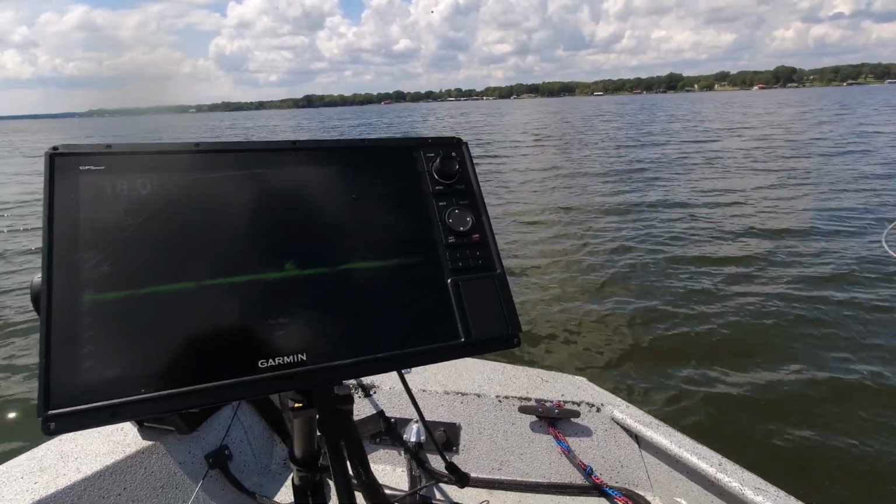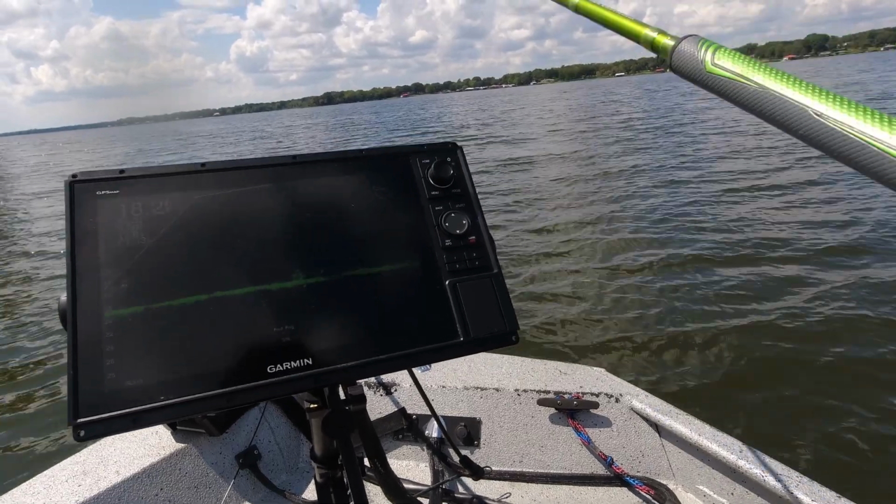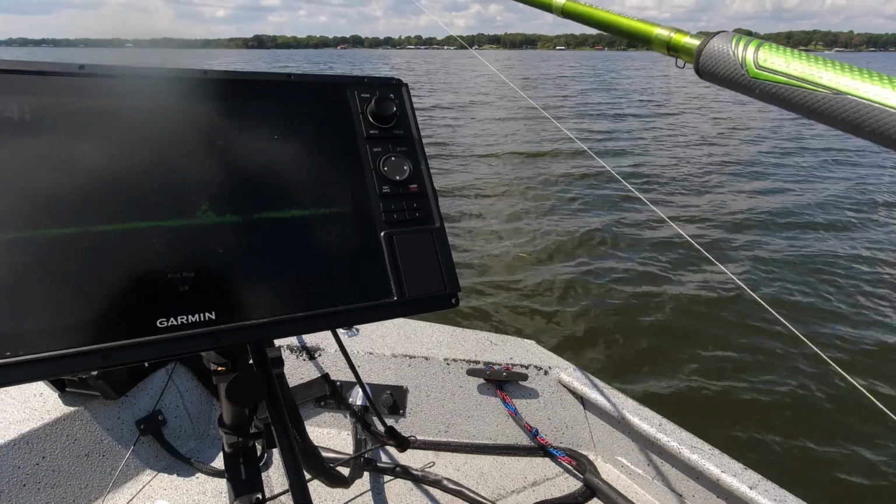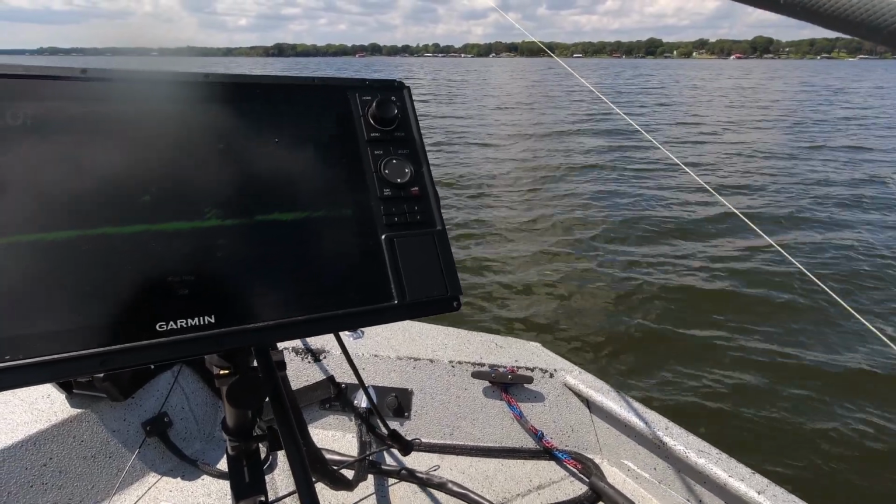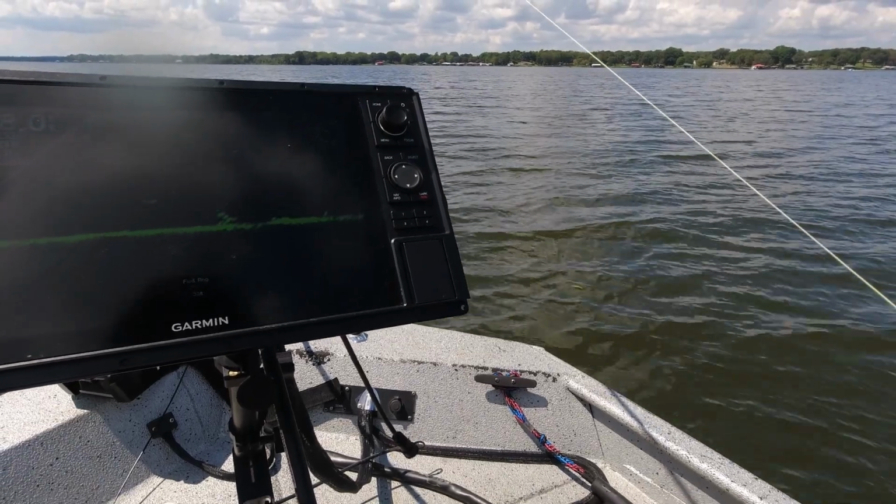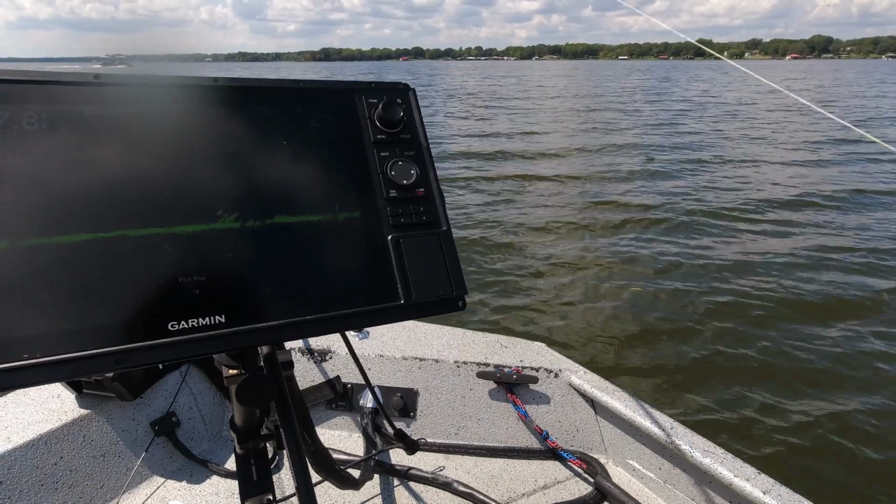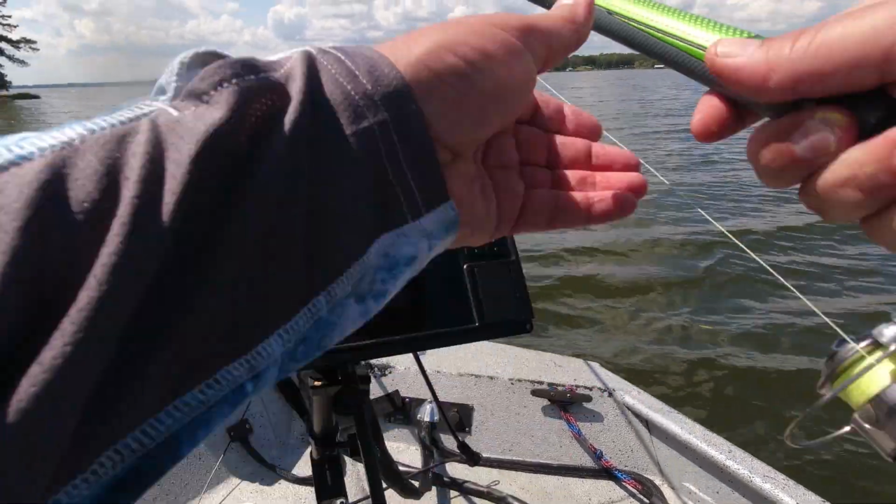This is crazy how this is just a little clump on the bottom, and it's holding some really good fish down there. Best ones of the day. I just dragged my jig across there. Well, I finally got hung up on whatever it is down there.